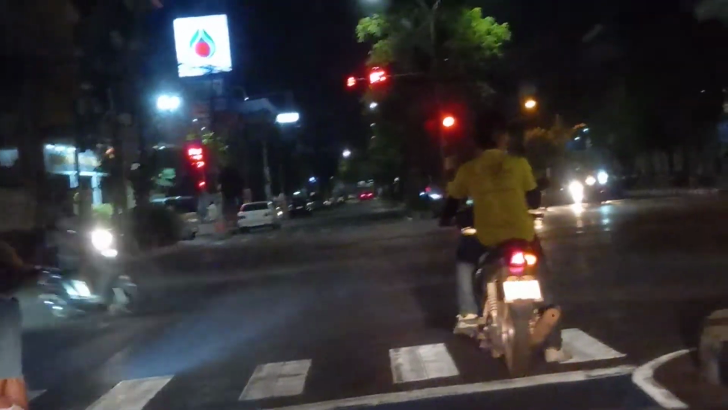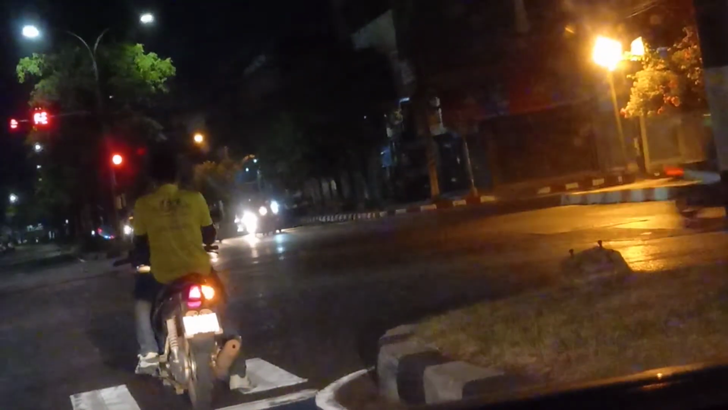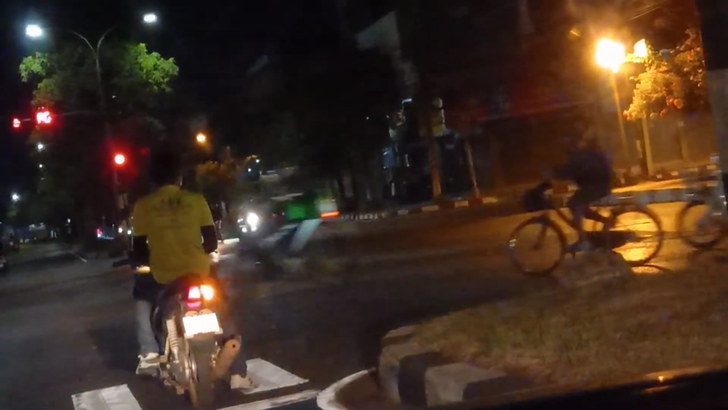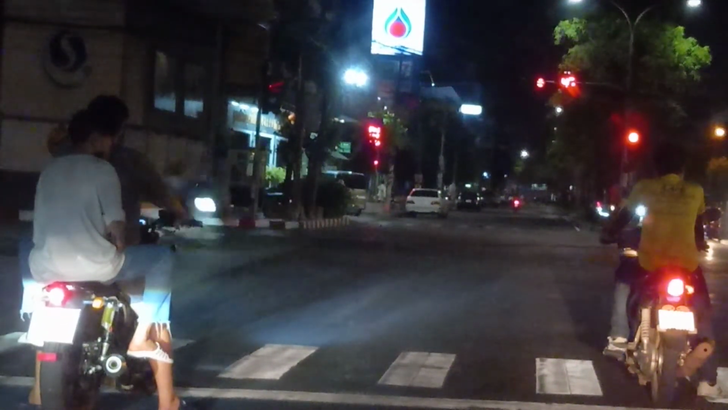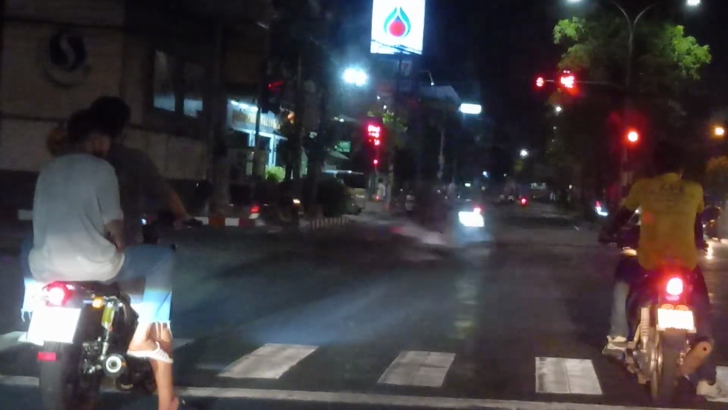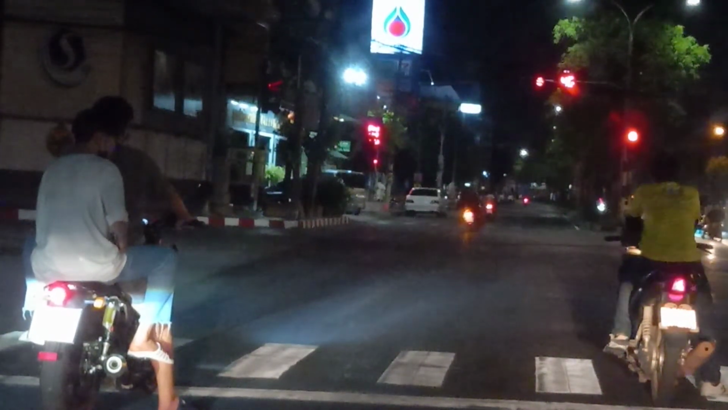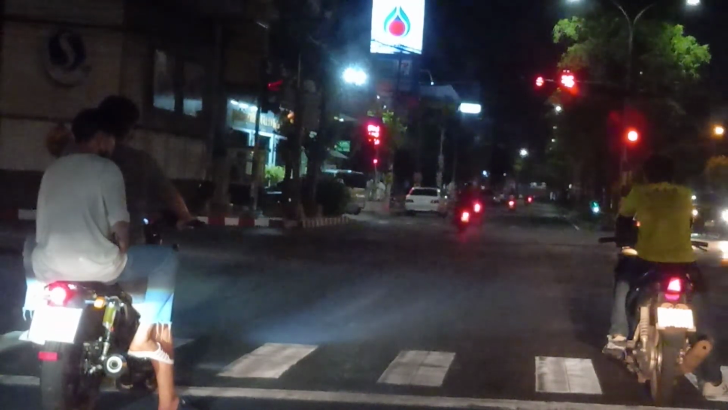Right here is the biggest intersection that we have in Udonthani. We have about 5 streets all around this traffic light. The local people call this traffic light ห้าแยกวุ่นวาย, something like this, because we have 5 streets that meet one another at this traffic light.